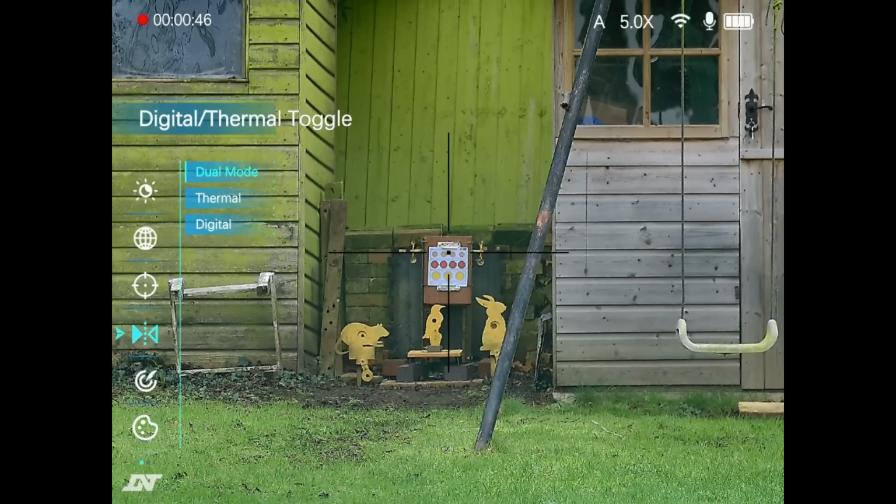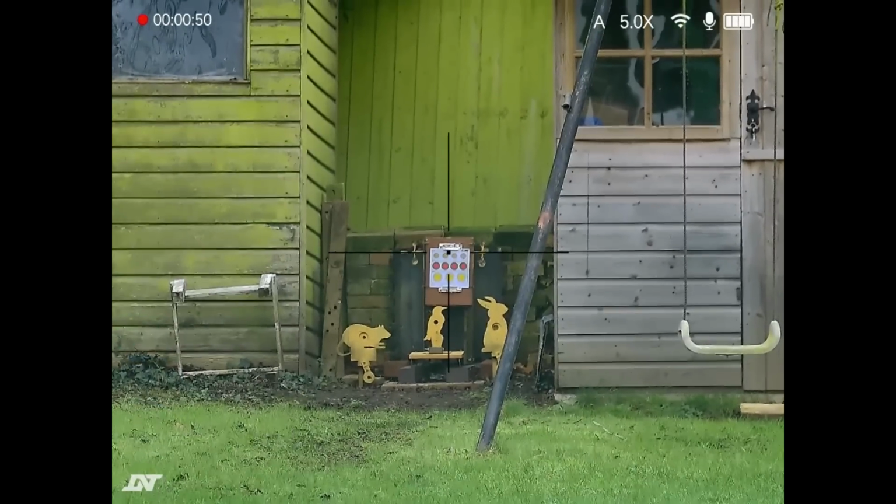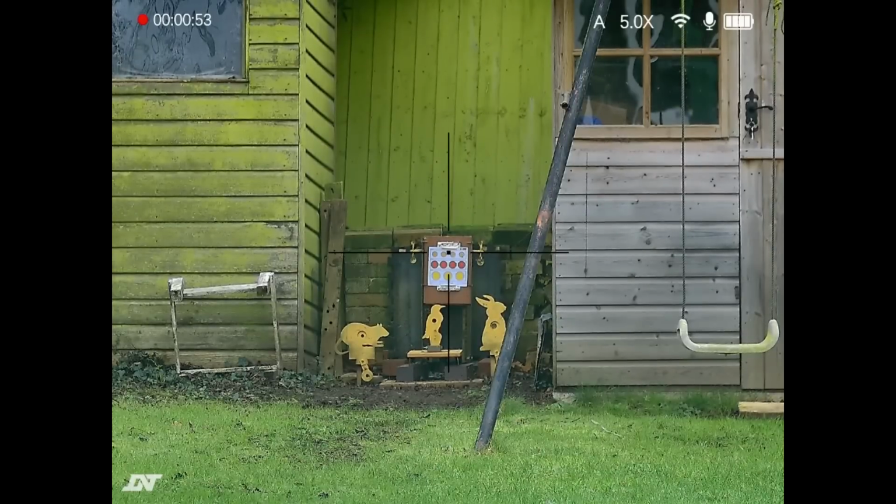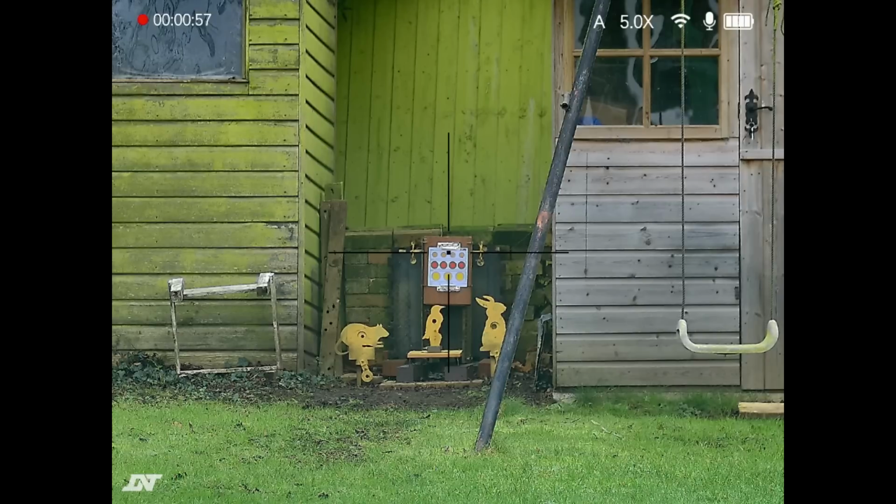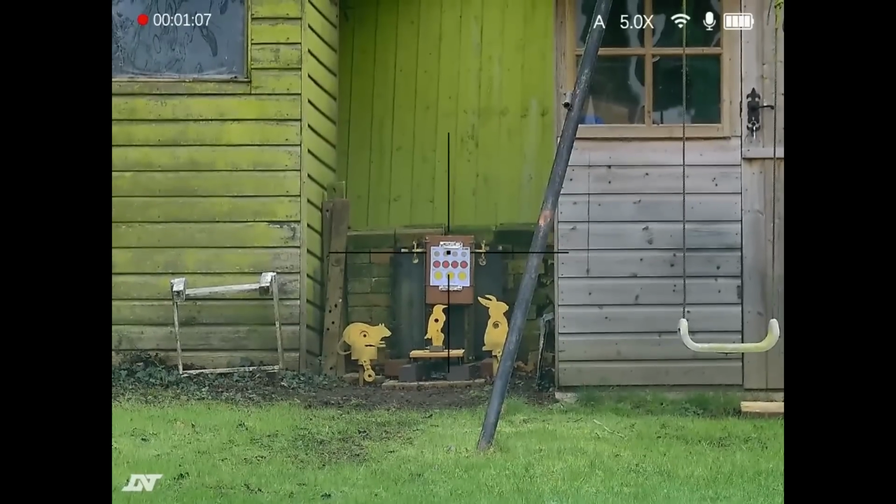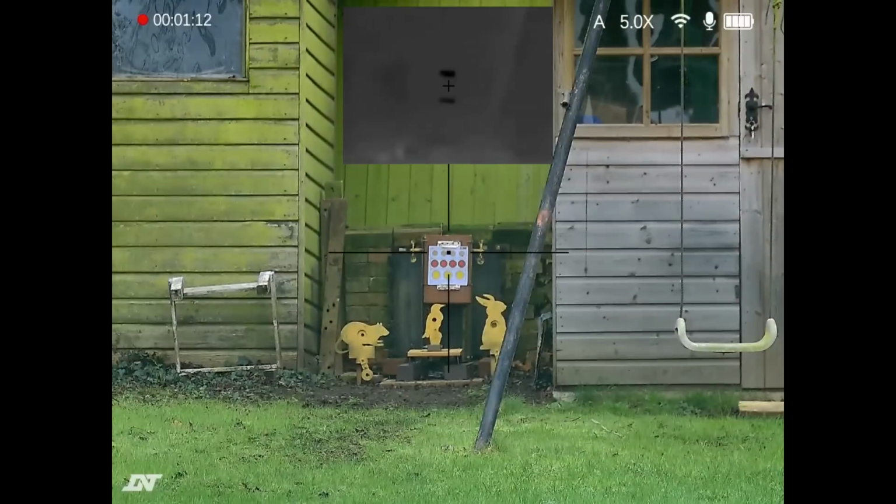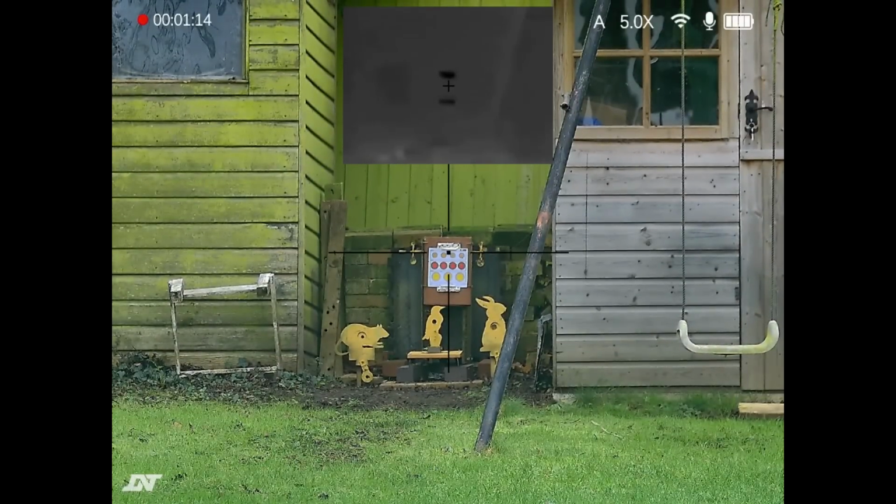So the last of the 3 modes we need to look at is dual mode then, and as you can probably imagine from the name, it combines the 2 previous modes that we've looked at, the digital day-night mode and the thermal mode. And the way that it combines them is the picture in picture. So you can see here that we're in digital day mode. If I make a long press on the right button, then the picture in picture comes up, and you'll see that the picture in picture is showing thermal mode.